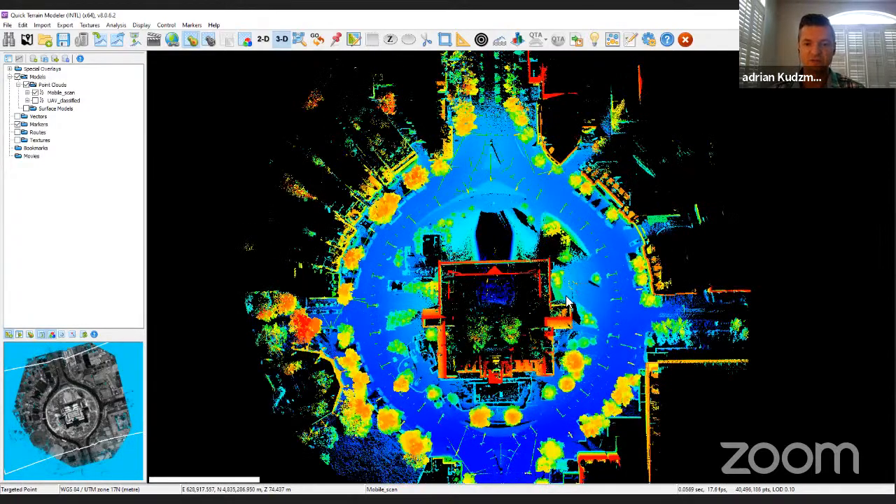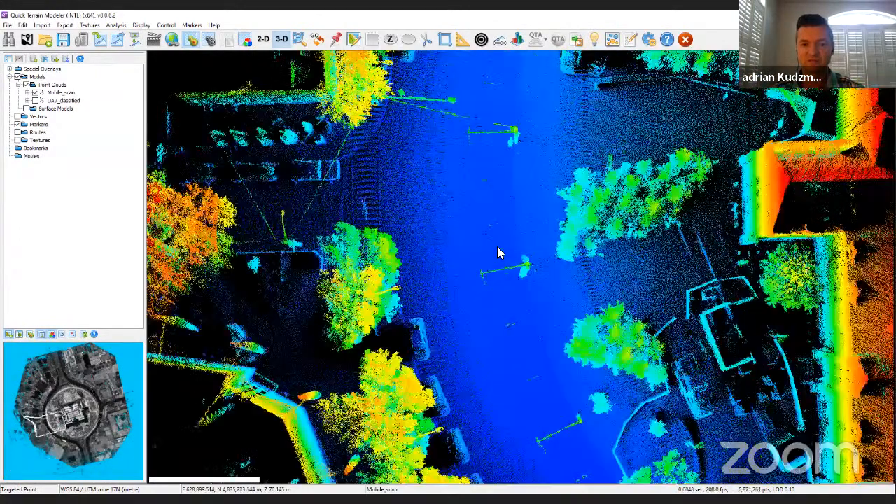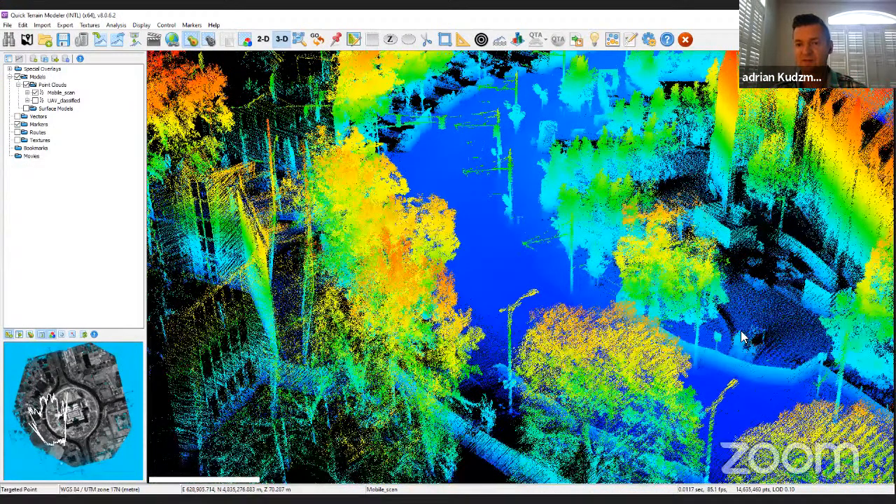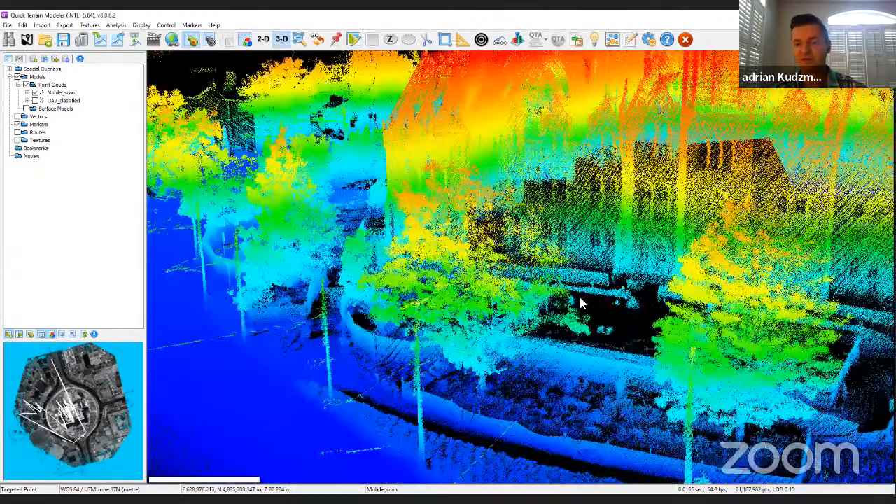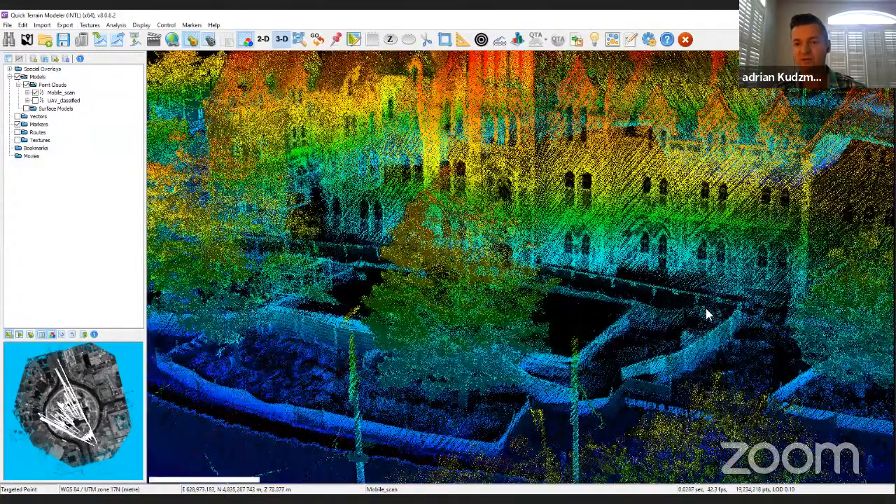If we zoom in, as you can see, none of the areas have their roofs, but we can clearly see that the building edges are very well defined and picked up by the point cloud.